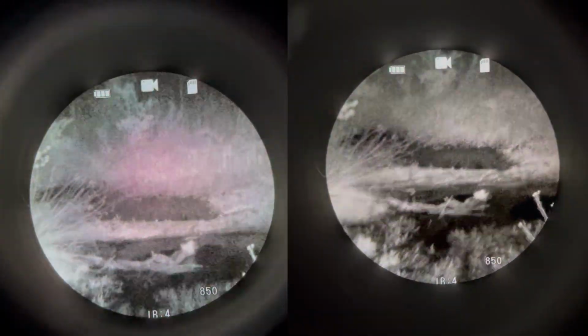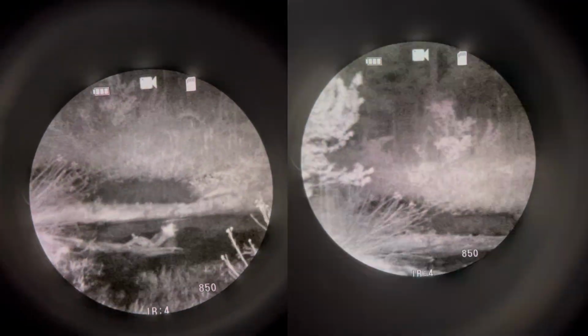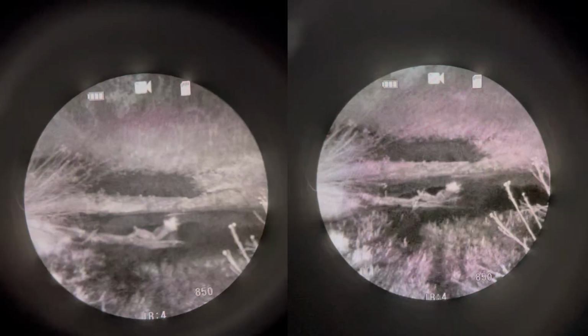Next location will demonstrate how it looks inside a heavily wooded area with leaf cover on a full moon night. So despite it being a full moon, the leaves on the trees are growing back. It's early May, so we're getting very little moonlight into the actual woods. It's dark.